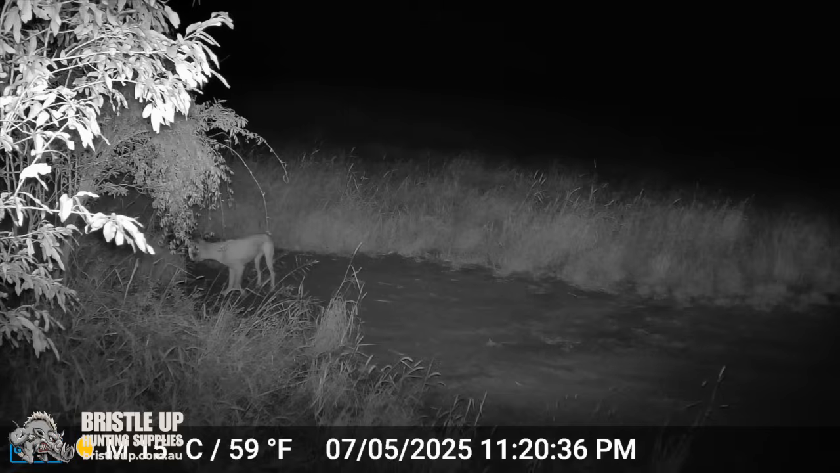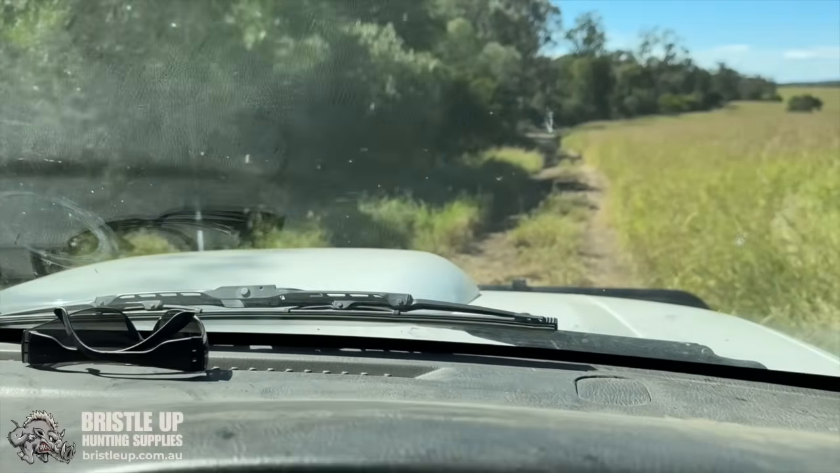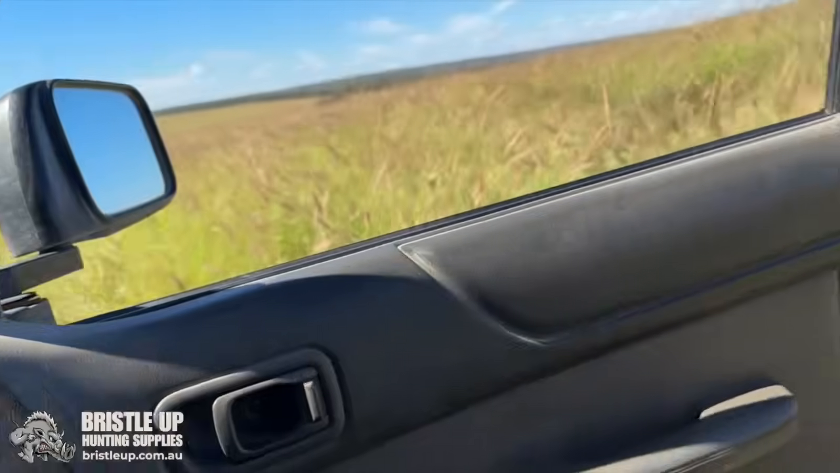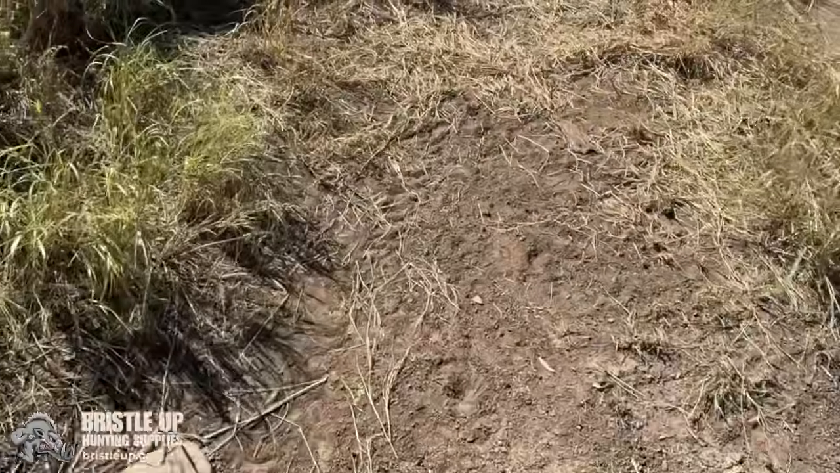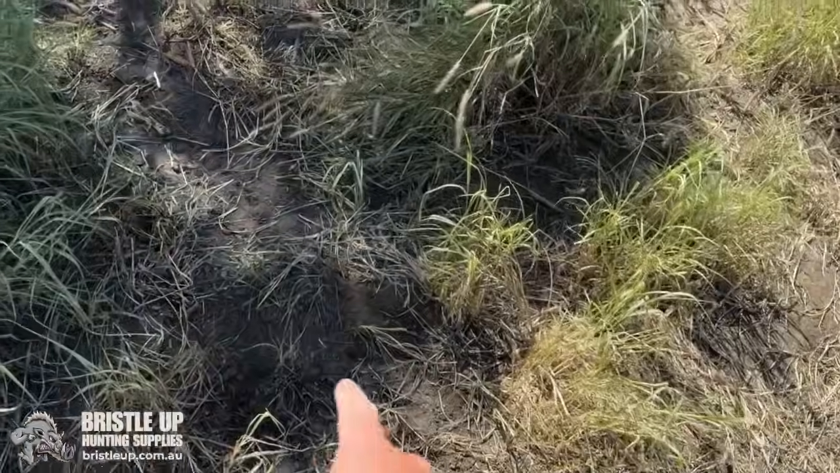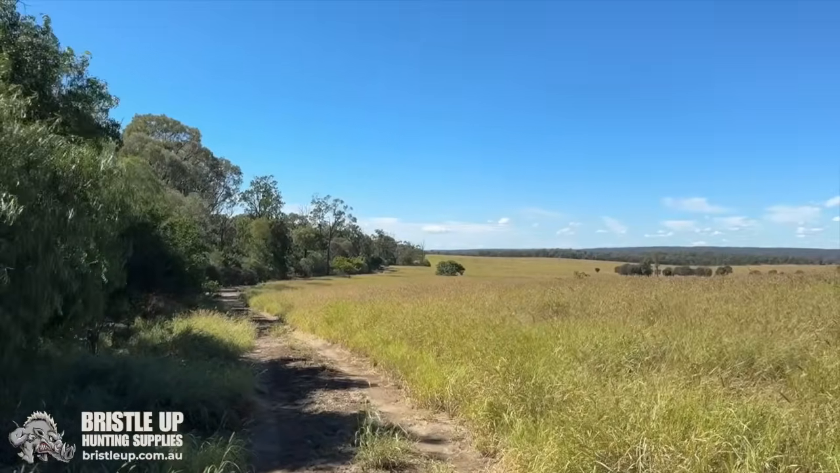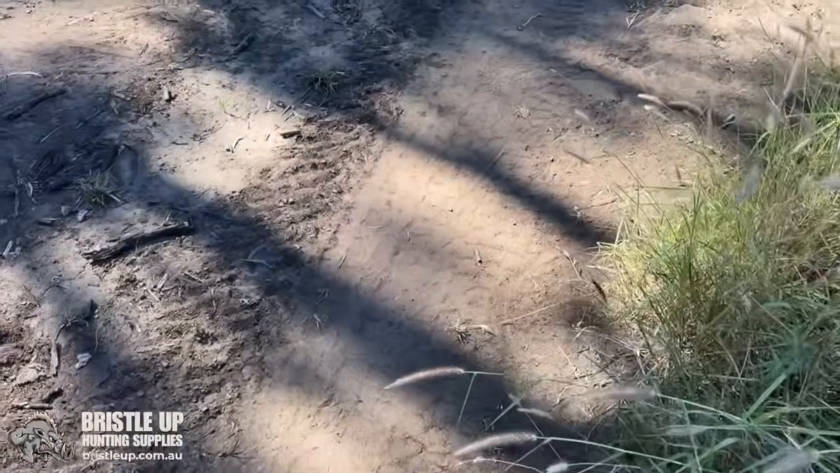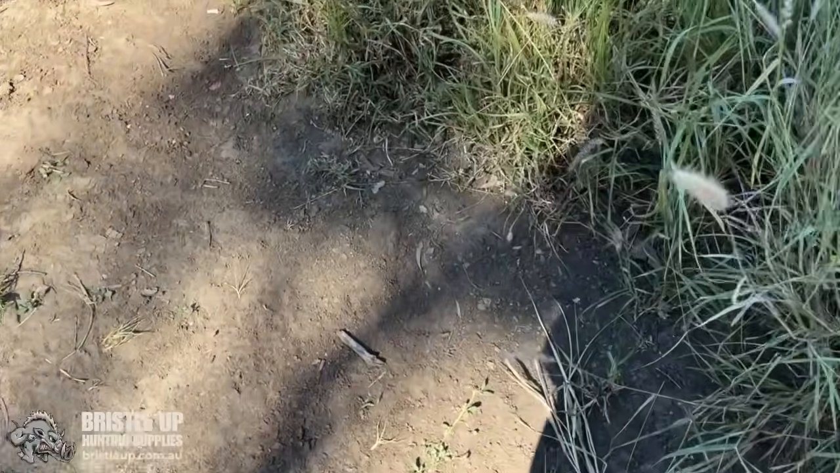Just coming up now to the sets, first two sets. And I think it's all clear. Cattle might have been here disturbing stuff. Cattle have been here, but they didn't step in my trap. One there, one in there. It's all still good. So we've got one down here, we'll go and check it. Well, there's nothing in that trap over there. Let's check this one here.